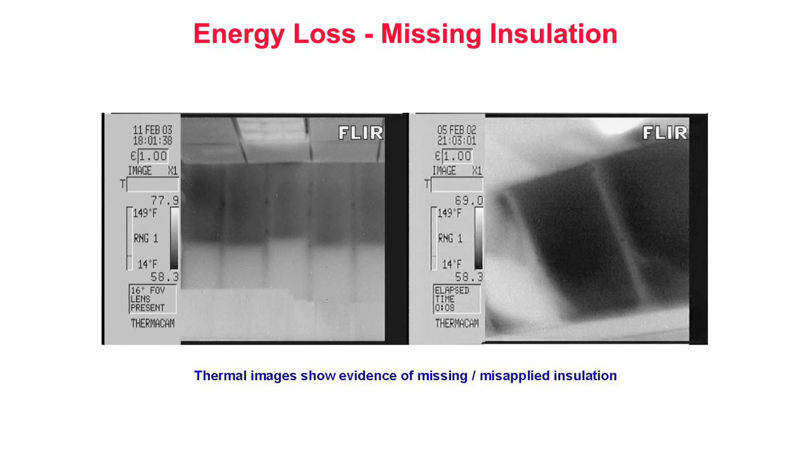Energy loss, missing insulation. This pair of thermograms shows reverse thermal patterns due to missing insulation. Warm vertical lines with cold cavities in between. These walls were inspected from the interior of the building with warm air inside and cold air outside. Visual inspection revealed no insulation present within these walls. This type of documentation is useful in solving comfort and performance problems and can play a key role in energy audits.